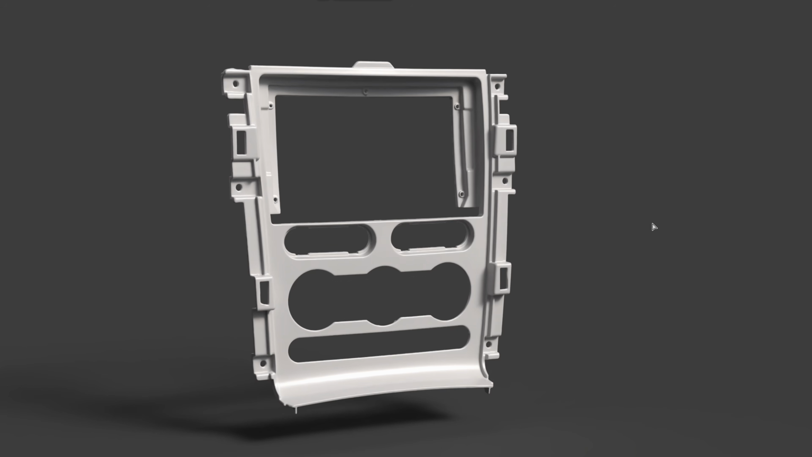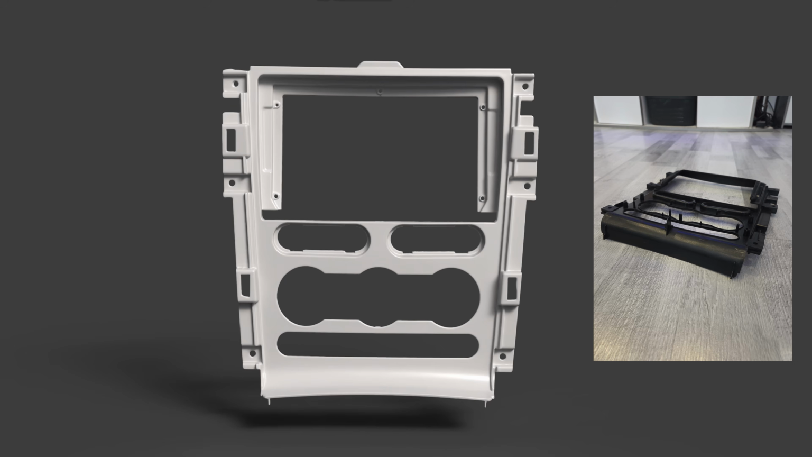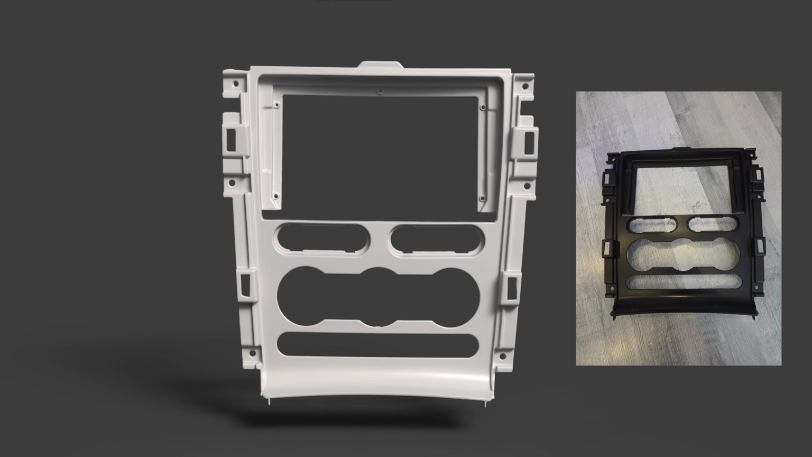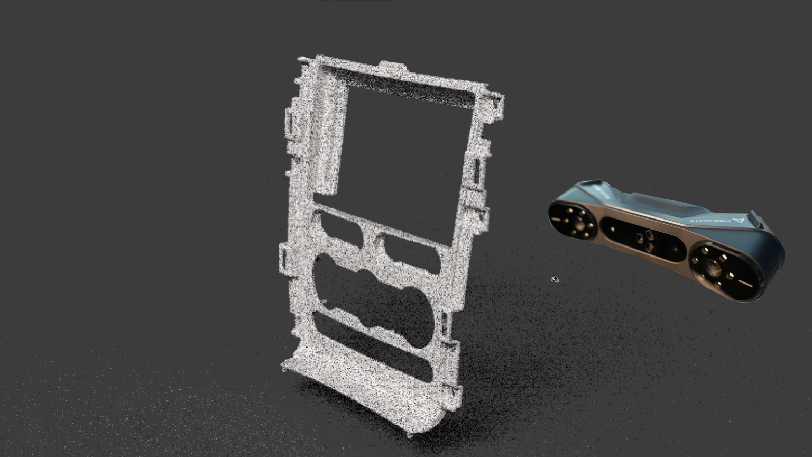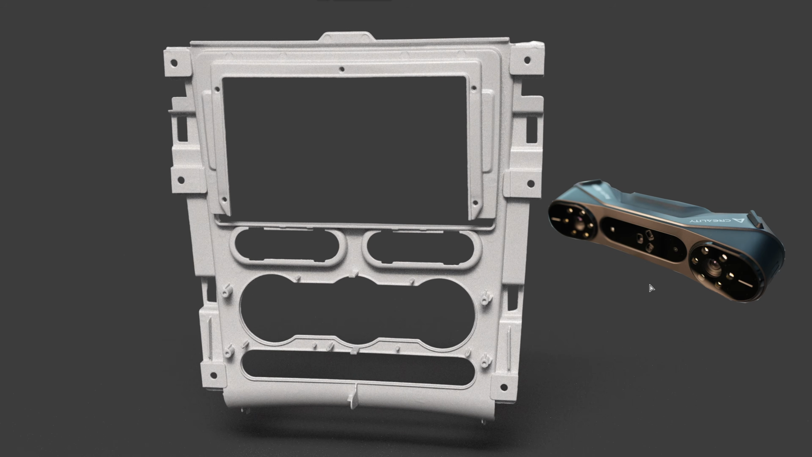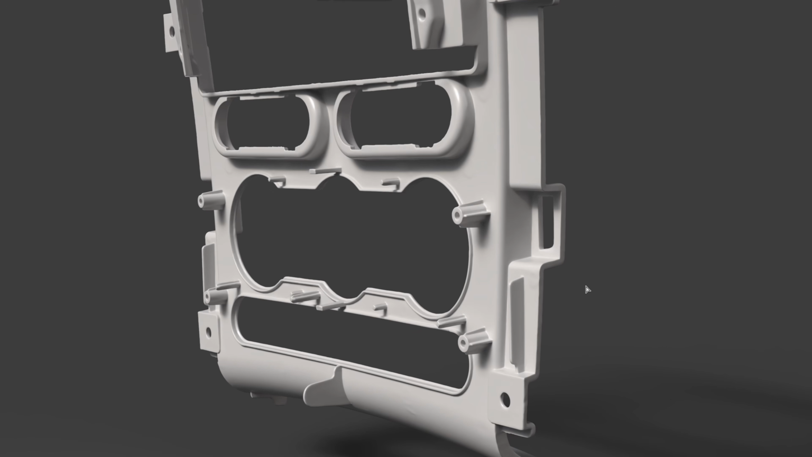Hey guys, this is a 3D scan of the center console from a 2008 Ford Mustang GT sent in by one of our viewers. This scan was captured with the Creality Raptor Pro. It was made using two passes, front and back, then merged together. The scan quality is excellent. Over 95% of the surface area was captured.